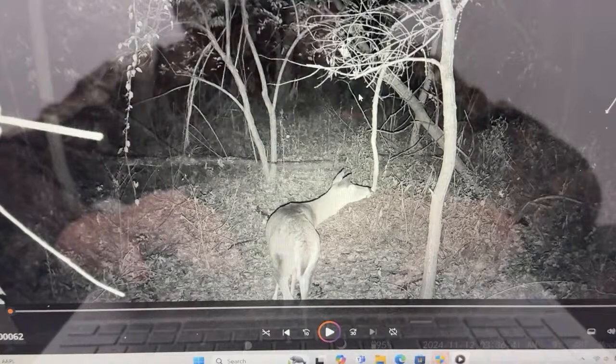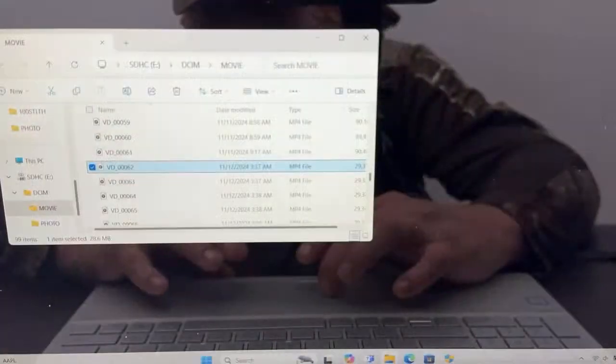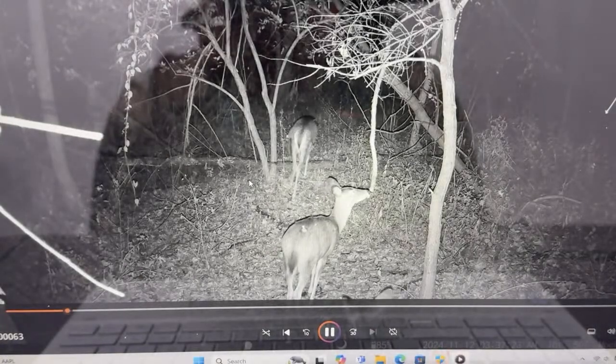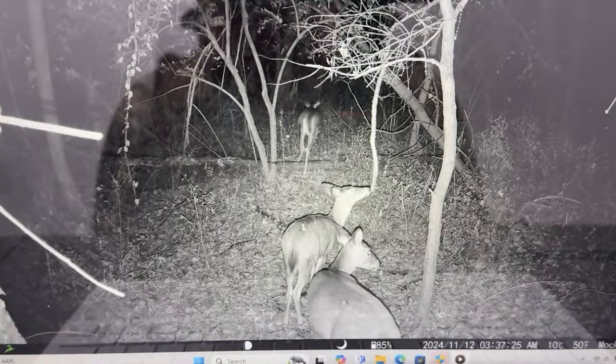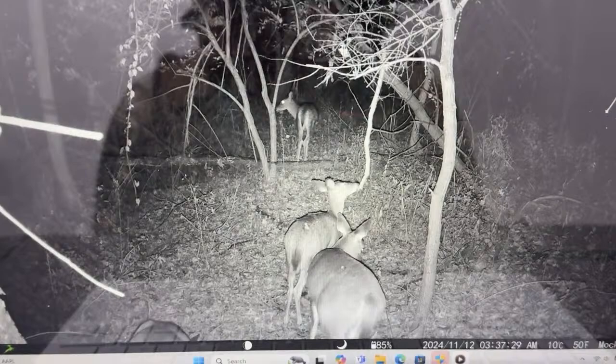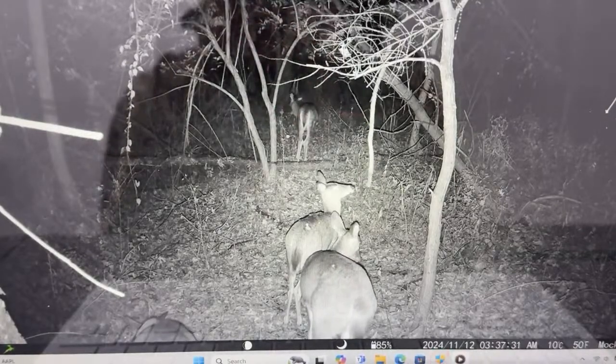So that was 3:36 a.m. Let's see what the next picture, 3:37, shows. We'll see if something's coming up through there to the bottom. Yep, there's another deer. And then there's another deer. And let's see these deer as they walk up, what they're doing. There's another deer. So there's 4 doe right there.